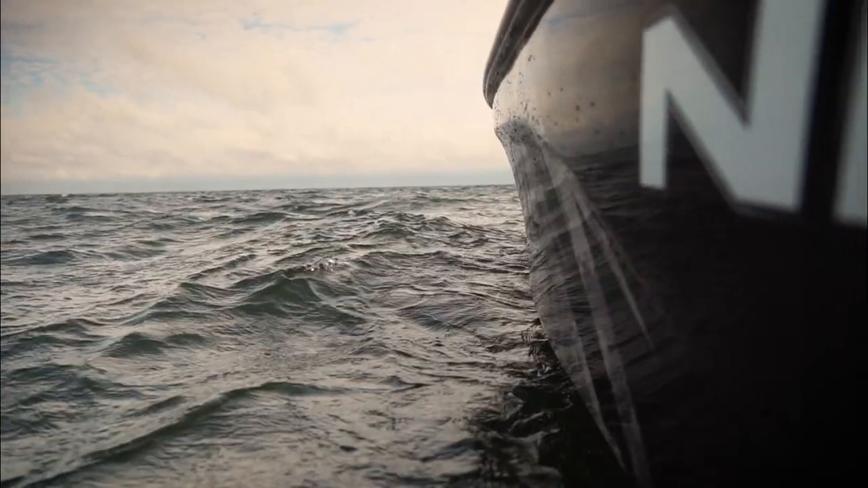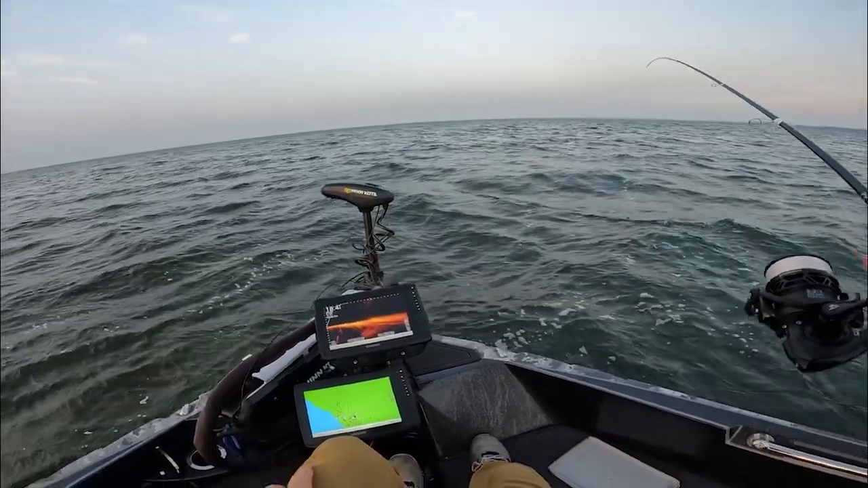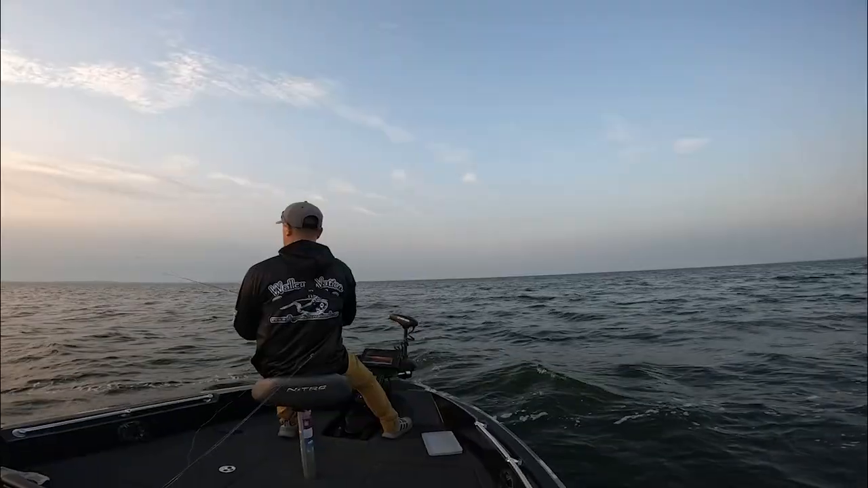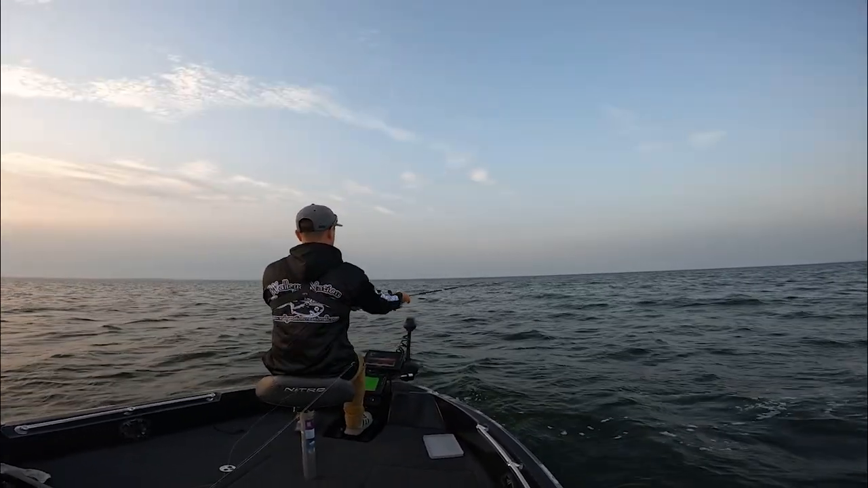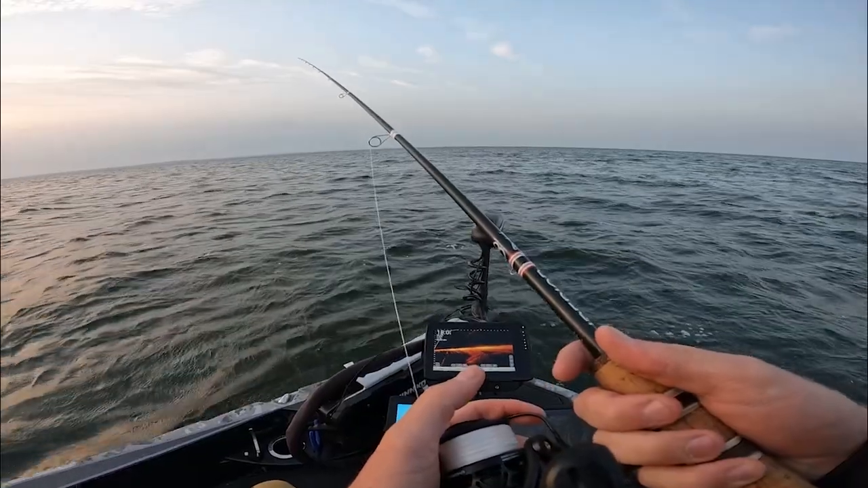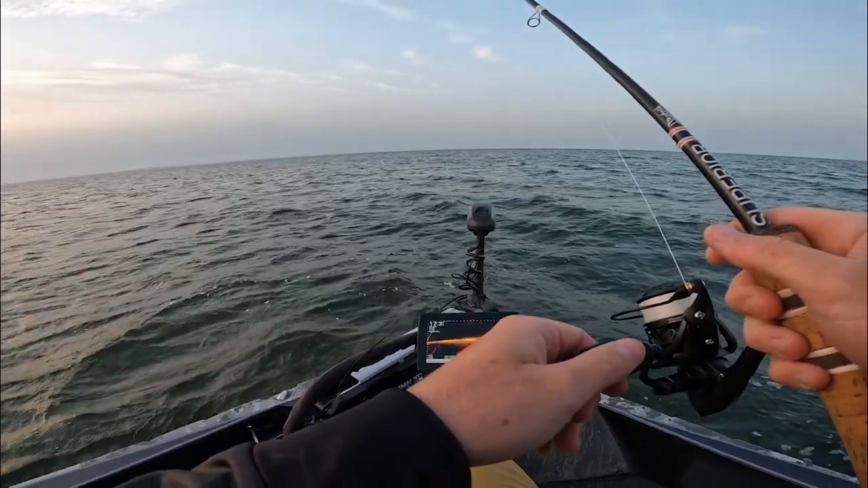All right, let's see if all our fish are still here. They left a little pot of them right there. 50 feet. Landing right on top of them.